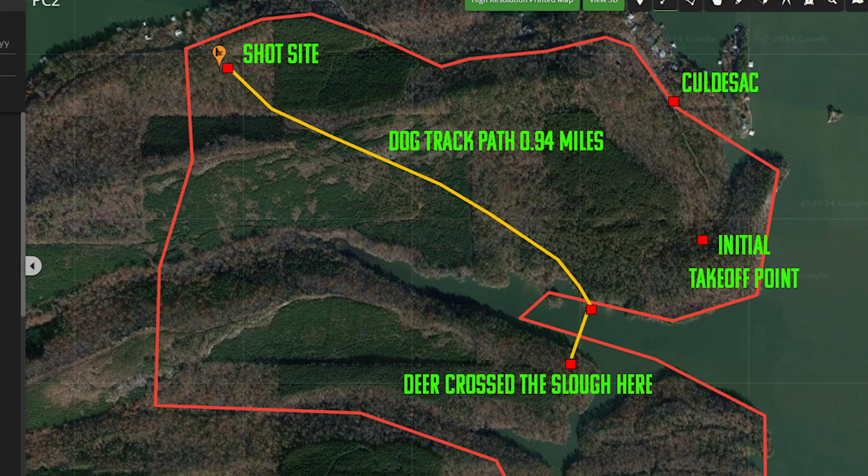His home ground is back up here. So I don't know if he's going to stay by the water since he's hurt. My best bet is he's somewhere on the edge of the slough here, or he ran back up into his little home cut over to the northwest. Her gate's at the cul-de-sac. Can we just walk it? Possibly. It's a quarter mile to that corner.